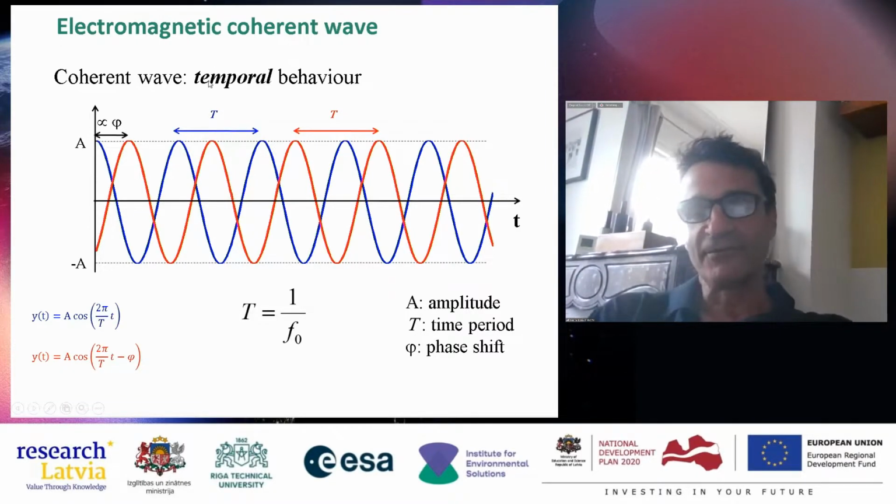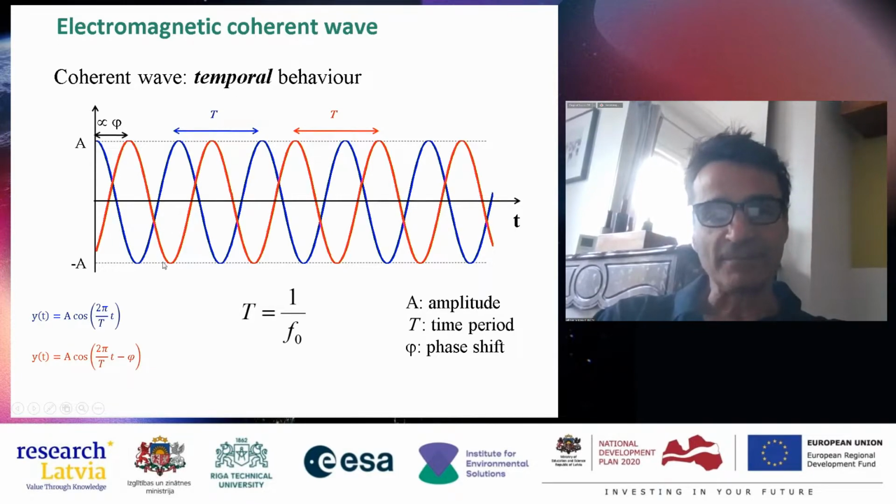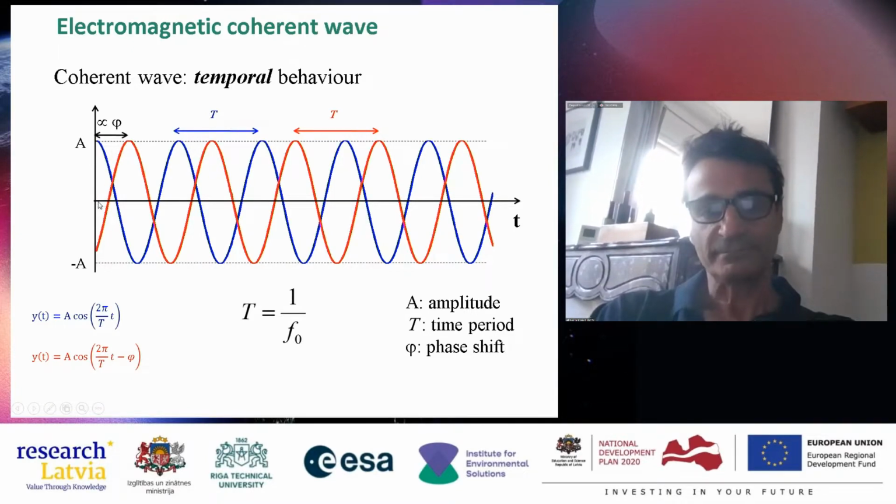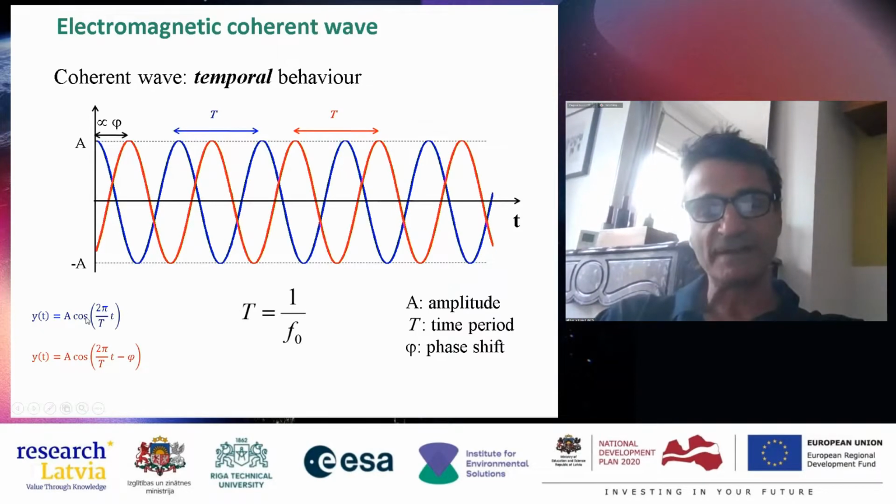So if I fix a point and I look at the evolution of the wave at this point while the time is going, I see, for example, this wave. So this wave is characterized by a certain period, which is called T, and an amplitude. From a mathematical point of view, it's really easy.